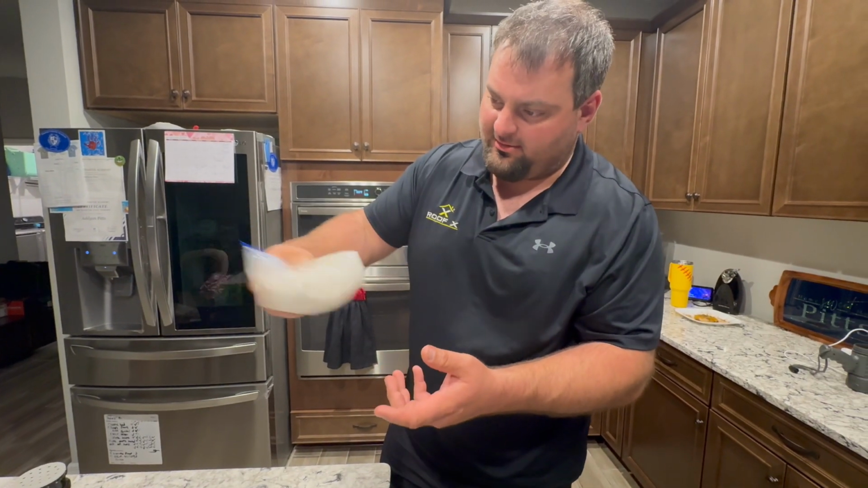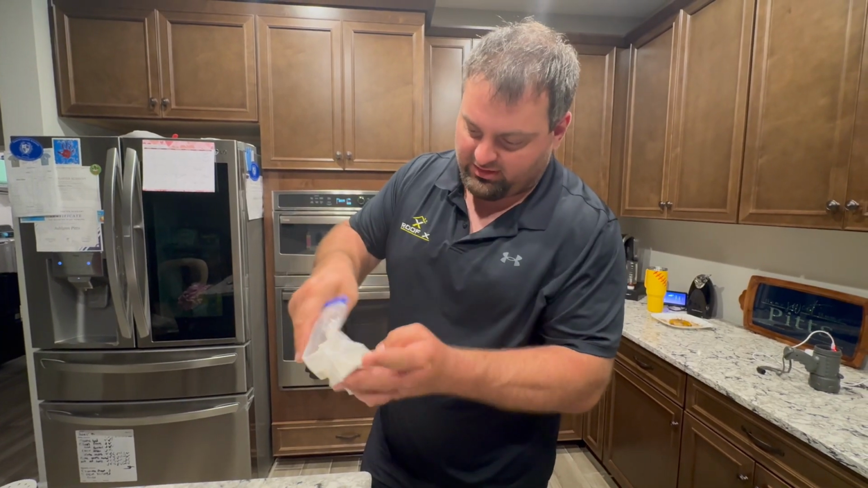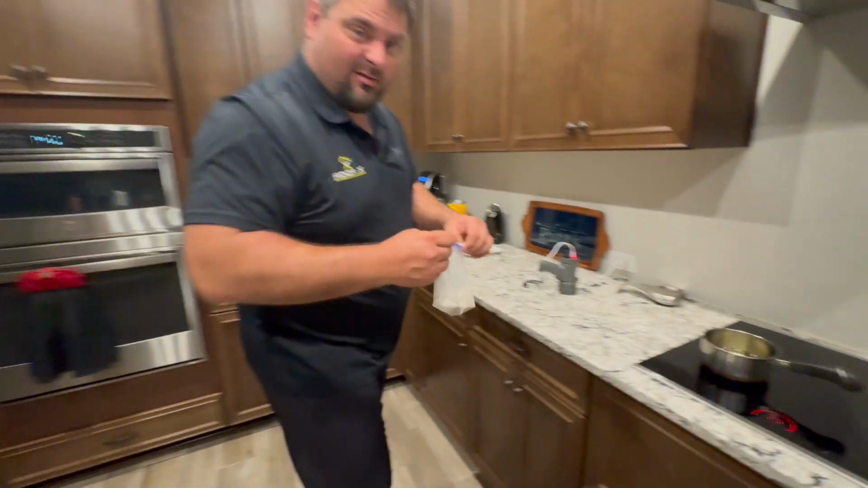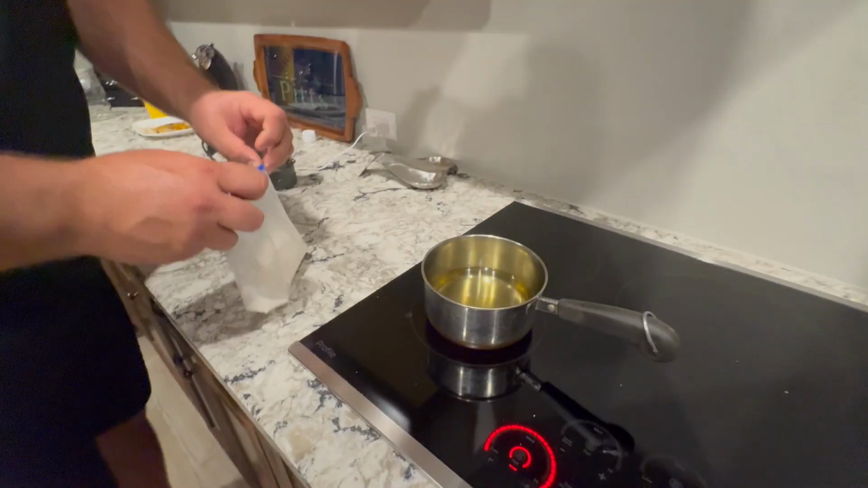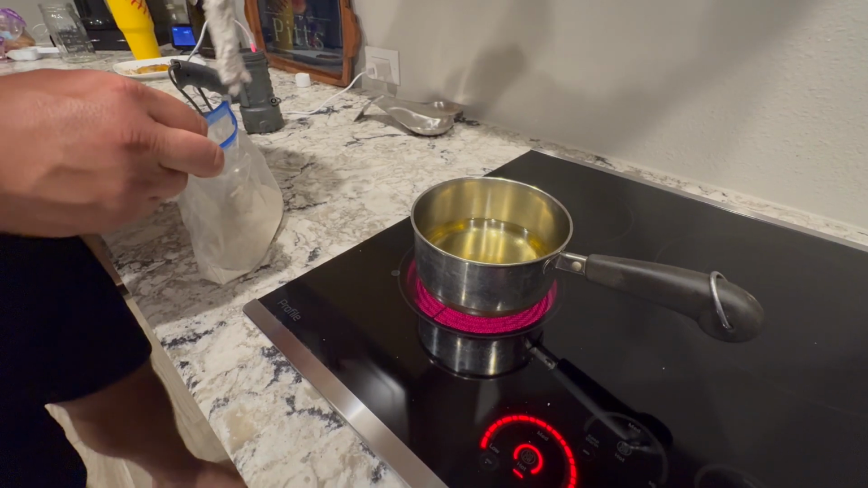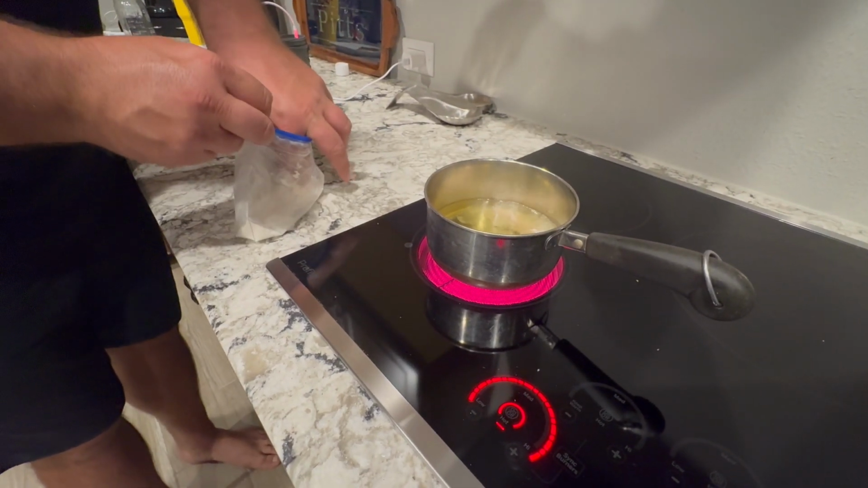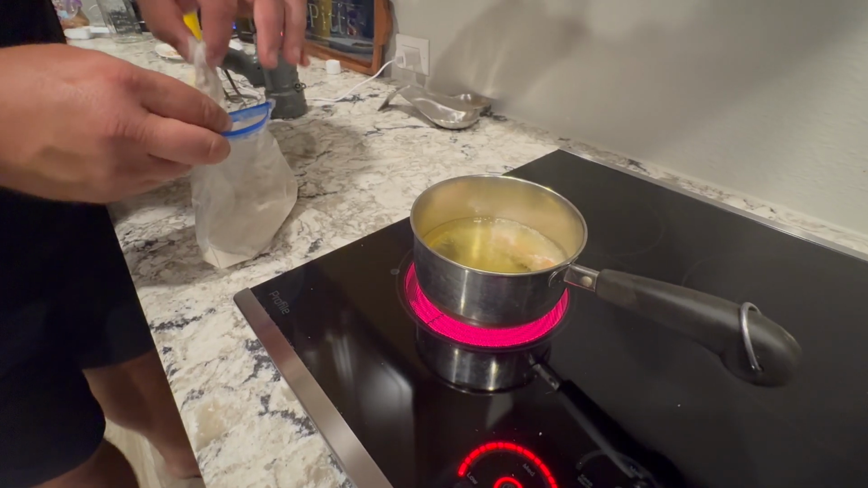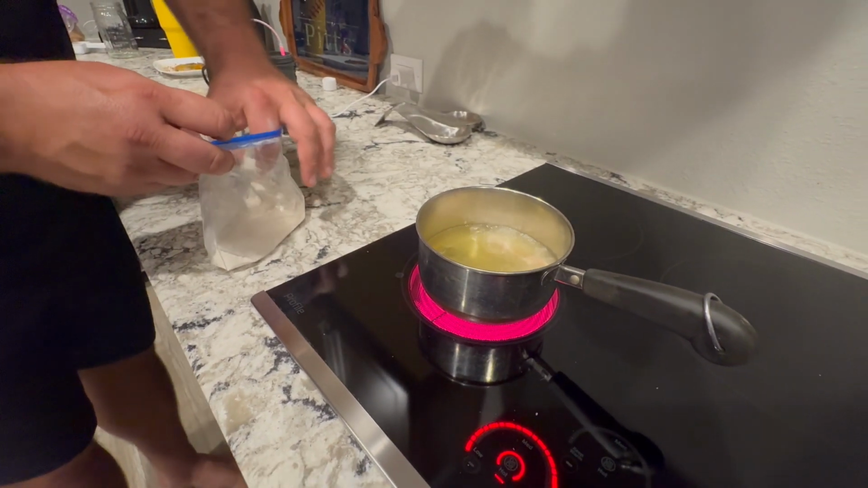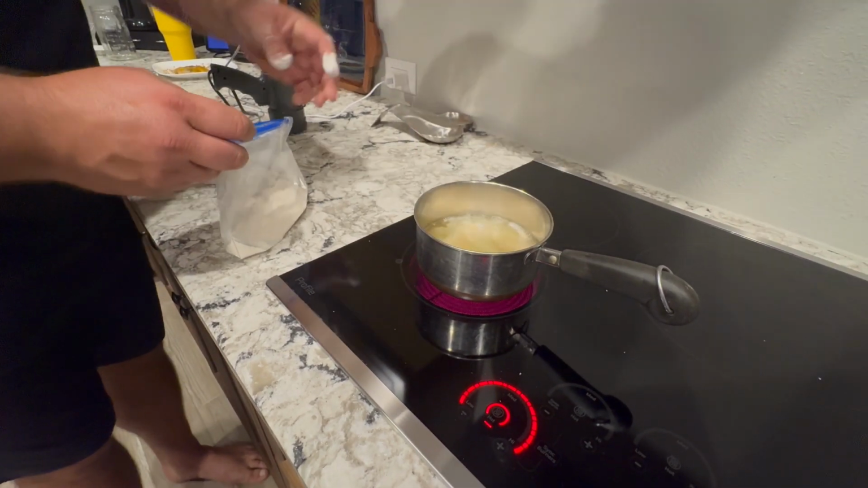Seasoned flour. Good buttermilk soaked. Actually, not buttermilk, but just regular milk soaked coon. Give it a little shake. I got some oil on hot. And we are just going to splash him in there. There we go. 1, 2, and there's a 3rd piece there.